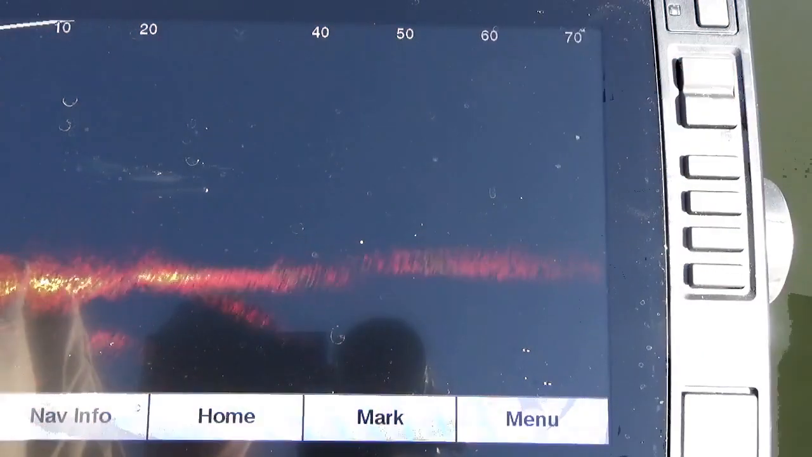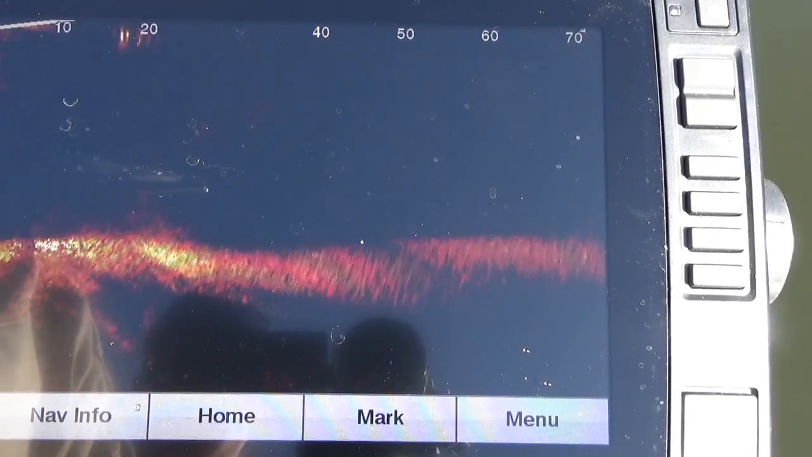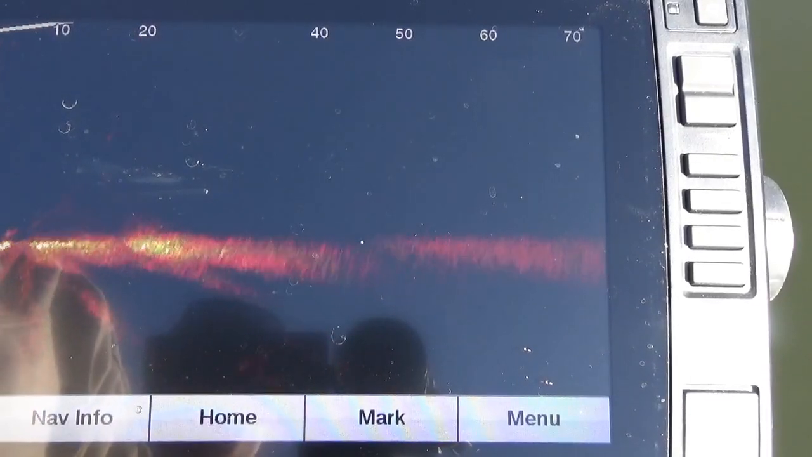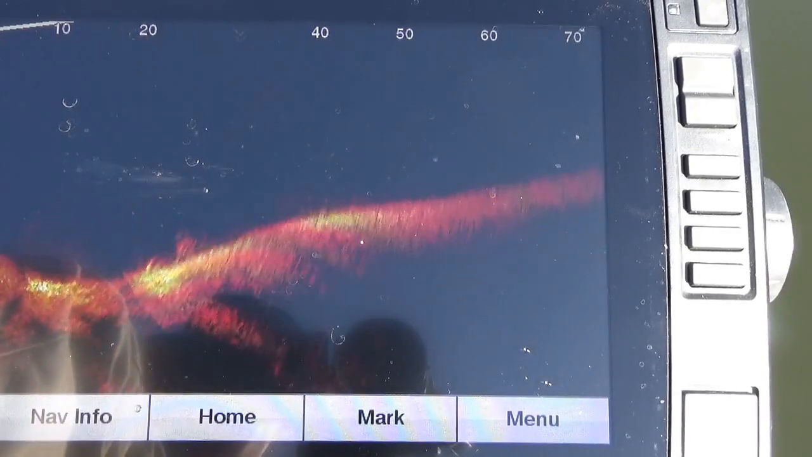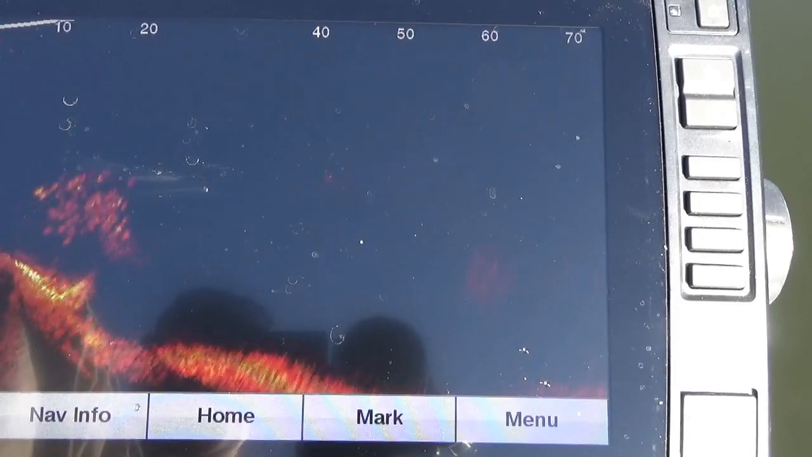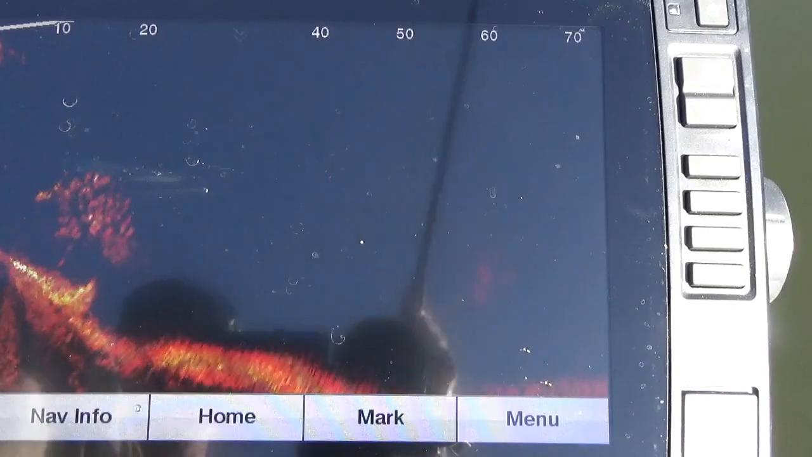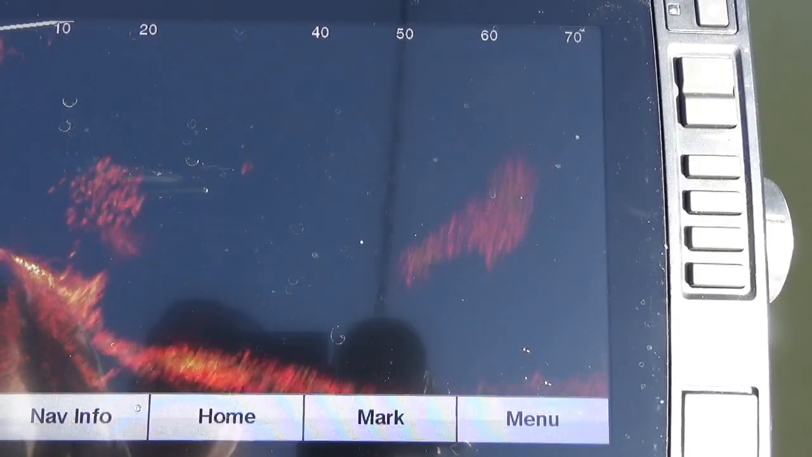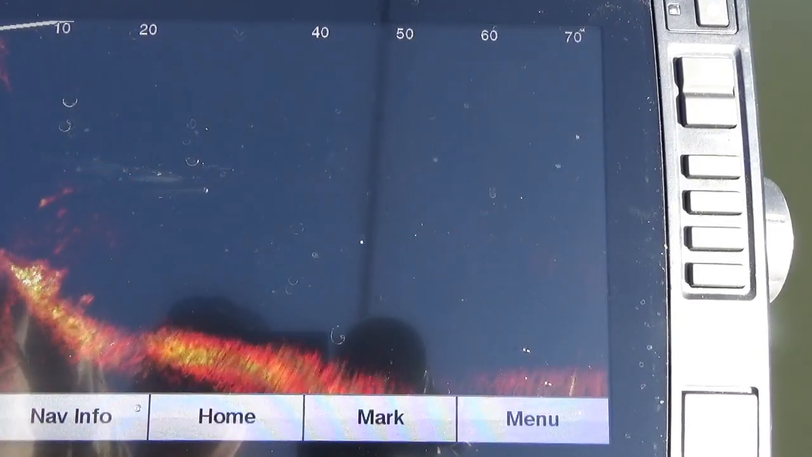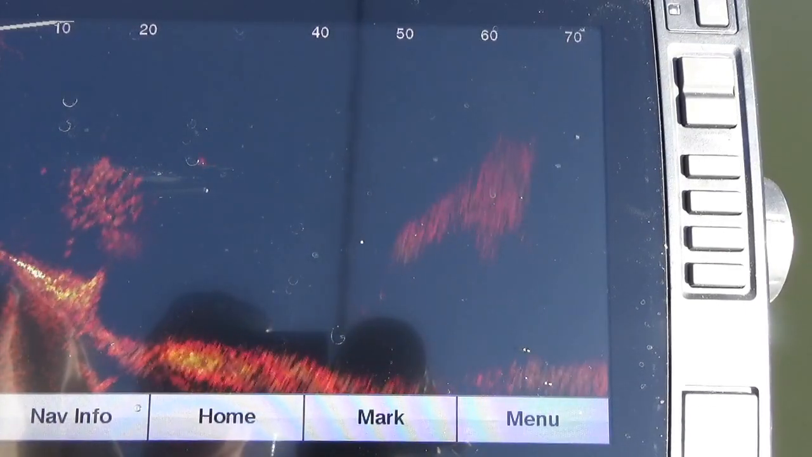Close to each other. Let's see. Let's find our crappies again. We need to back up just a little bit. Right on the edge of that drop off. Boom, there they are right there. Back right over top of them. Since they're right out in front of me, I'm gonna just let that lure fall. I'm off of them just a little bit, but that's all right.